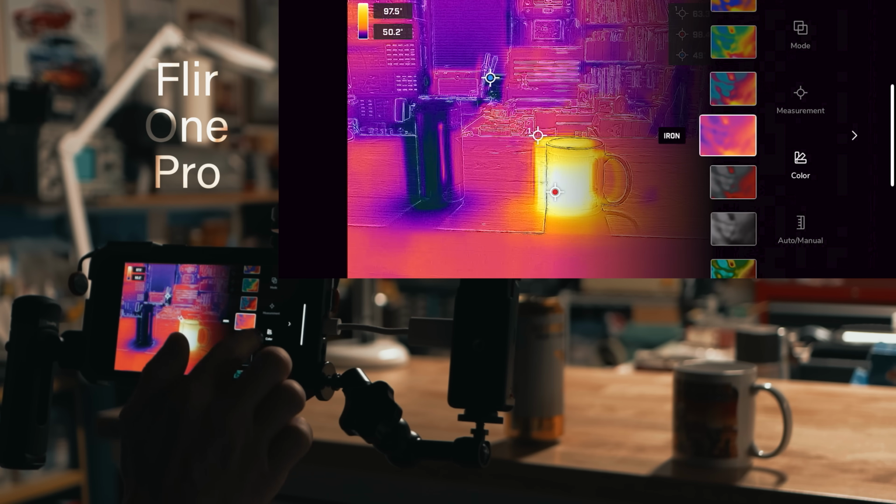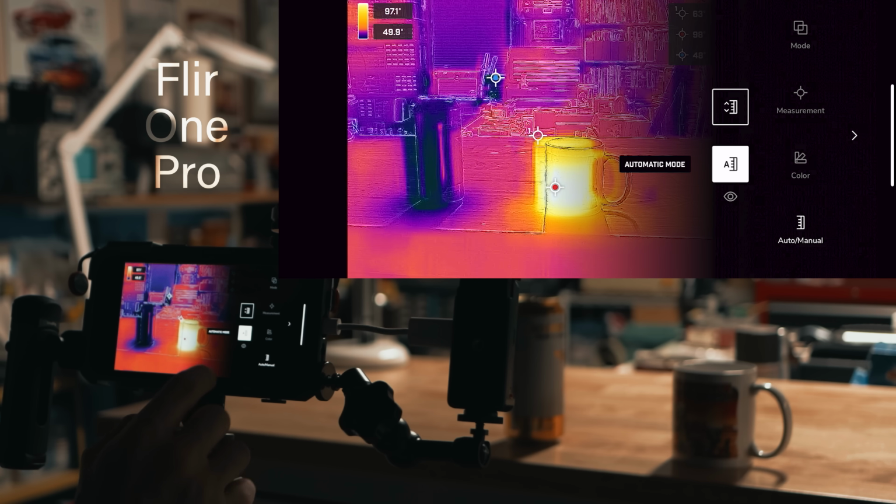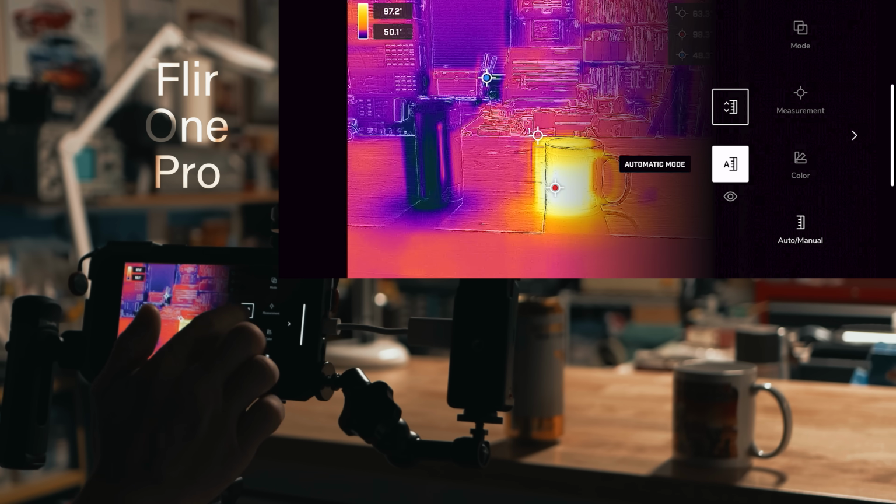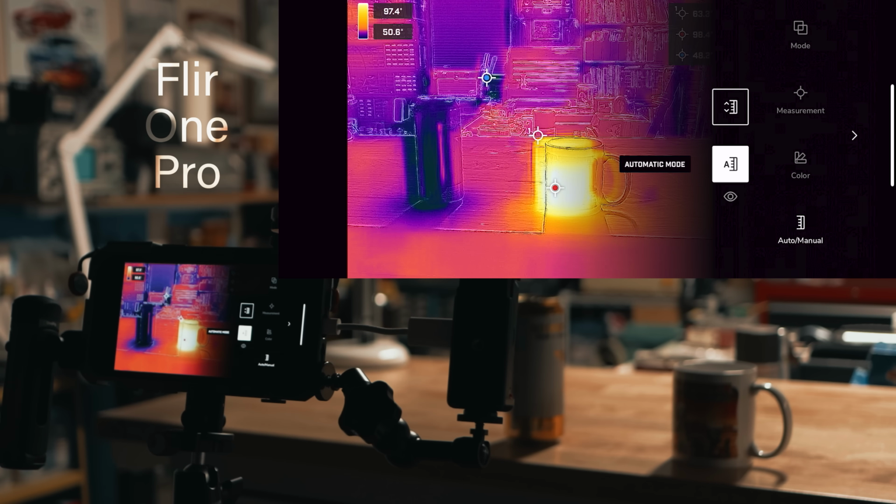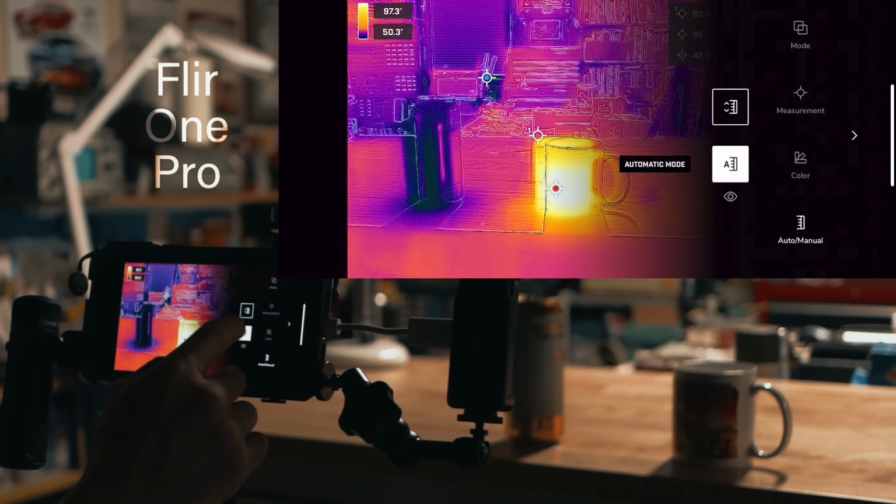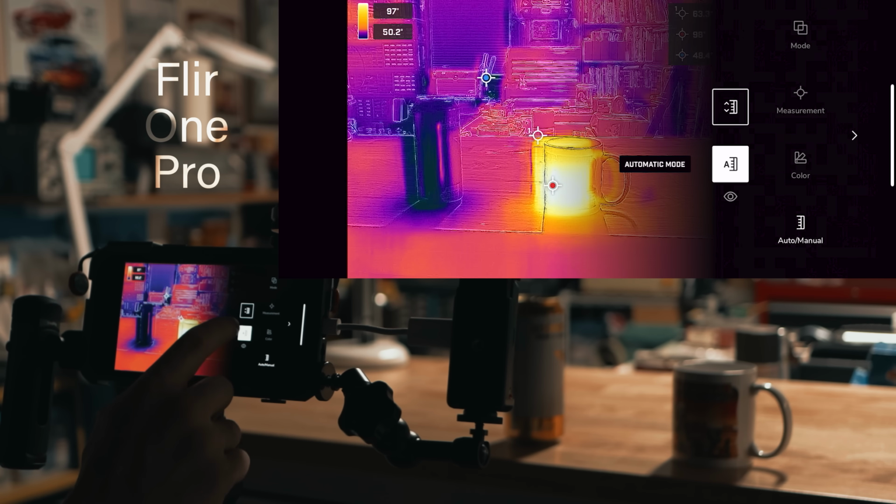But I do like the iron color scheme. All right, and then we'll go to auto manual. And right now we're in automatic mode. And you'll hear the shutter in here when things change. And I guess that's like calibrating the sensor. I'm not exactly sure how thermal imagers actually work. Oh, and you can turn on and off the scale with the eyeball.